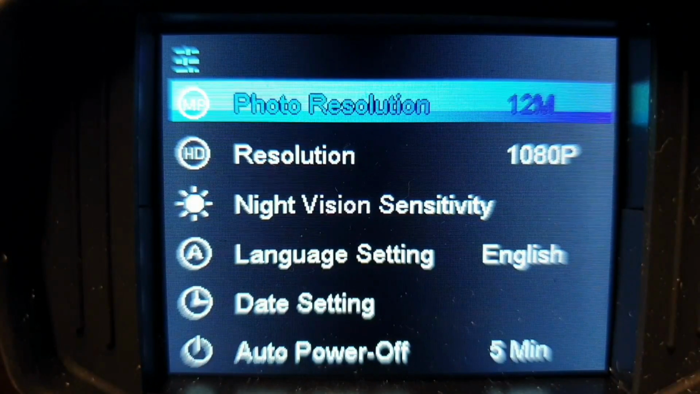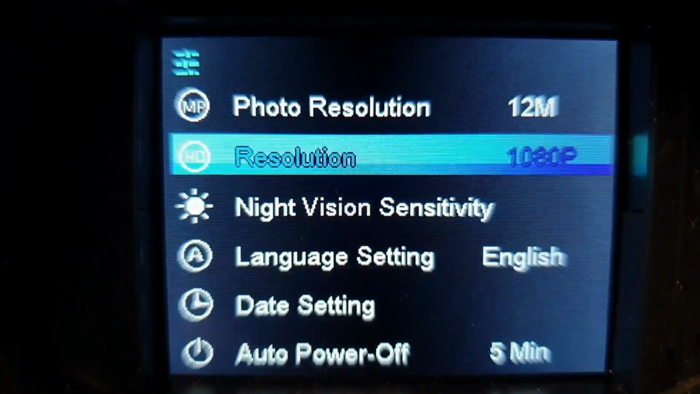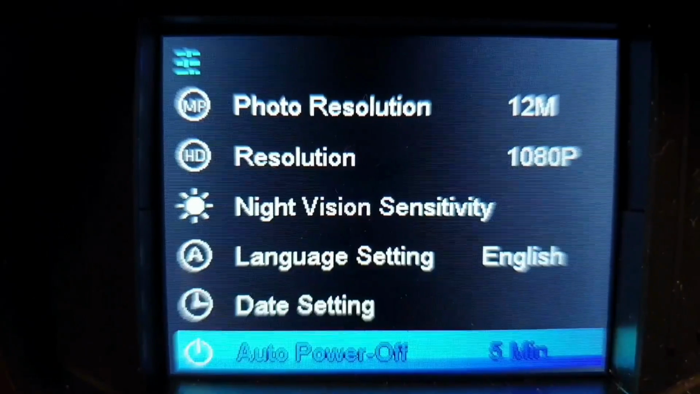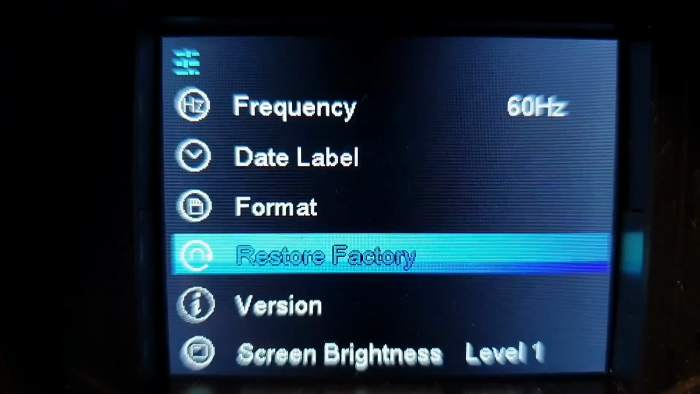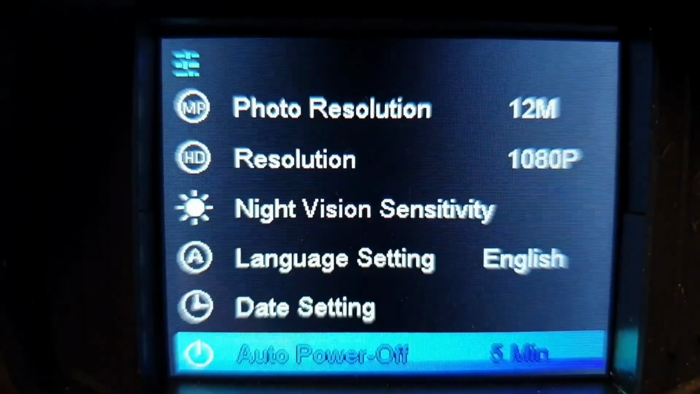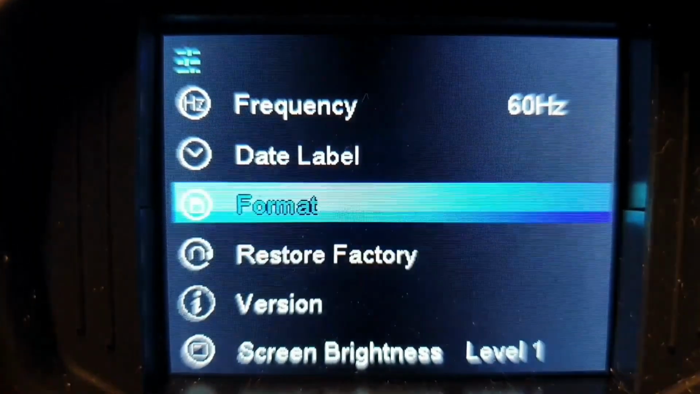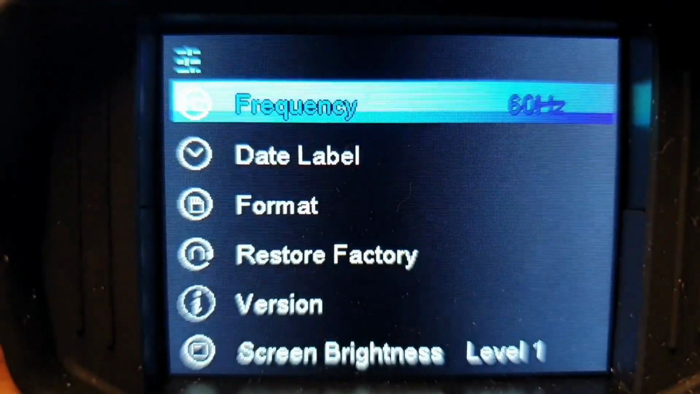Right, this is just to show you how simple the menu is. Hit the menu button and that takes you straight in. At the top there you can see it starts off on the photo resolution. By using the down button you can flick down the menu to all of the different options that you've got. It brings you all the way back to the beginning again, or if you want to go back on yourself you can hit the zoom in button, which is now taking you up.